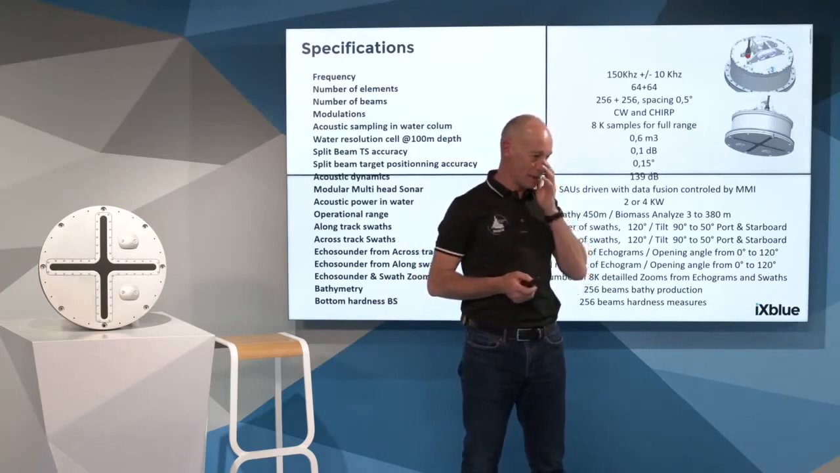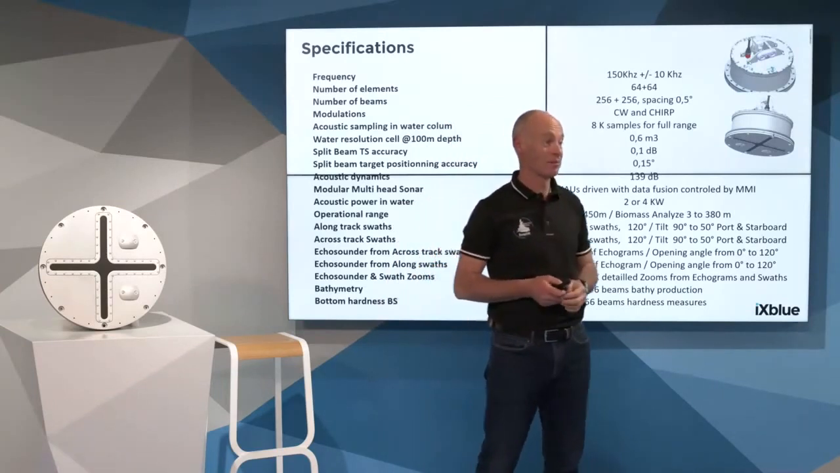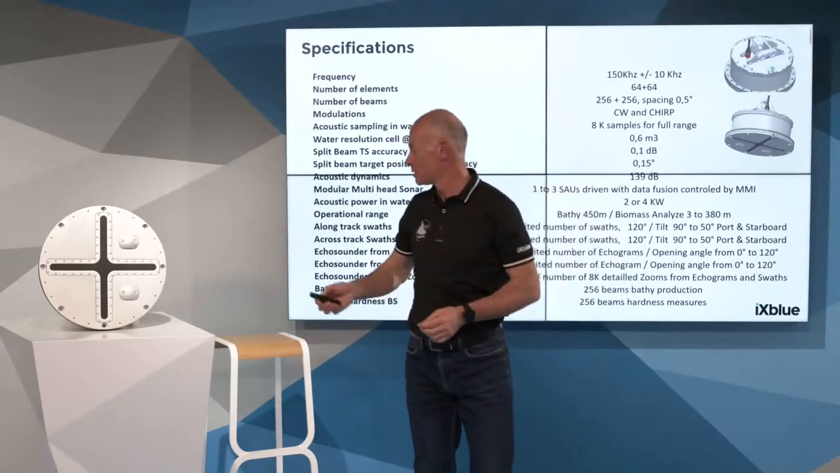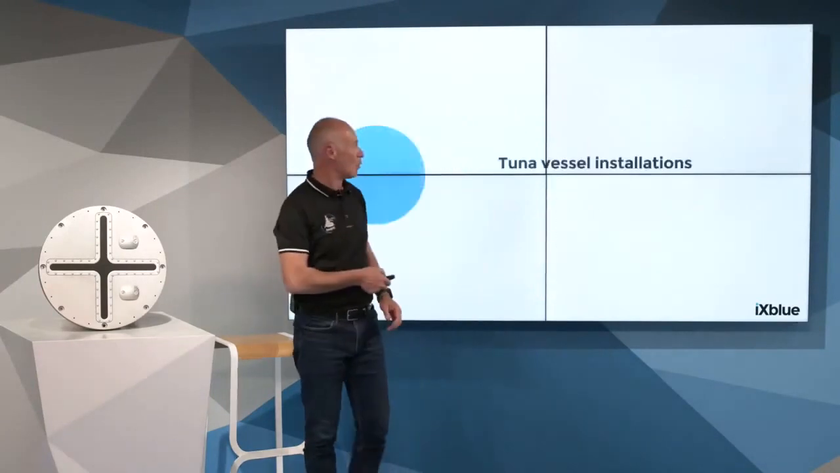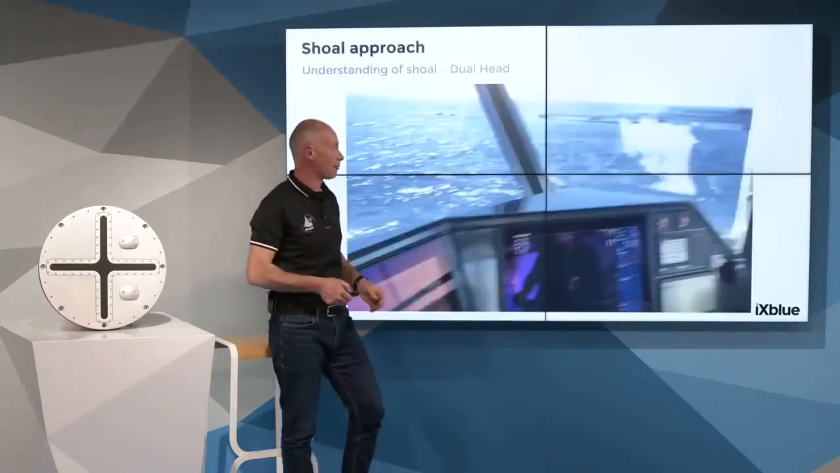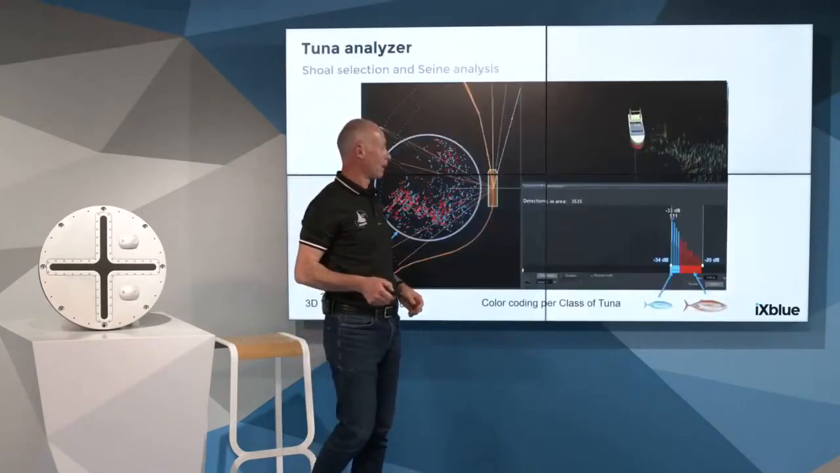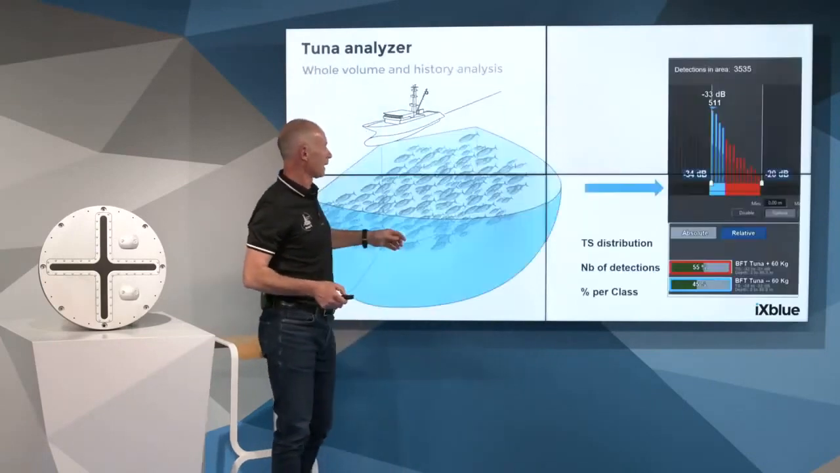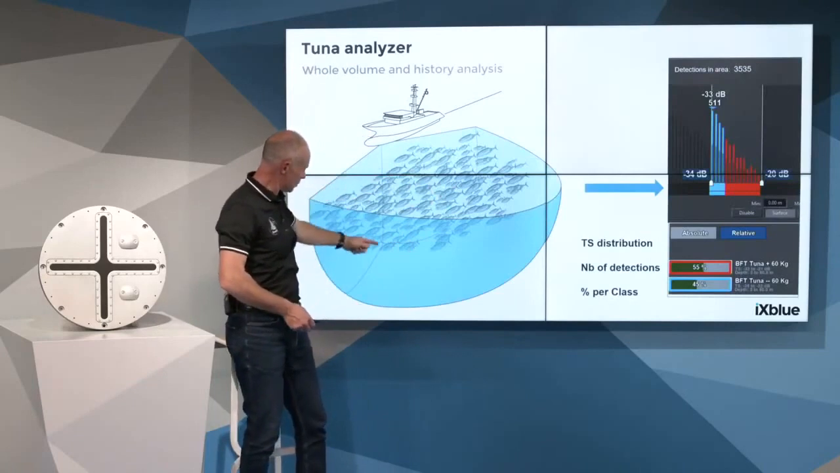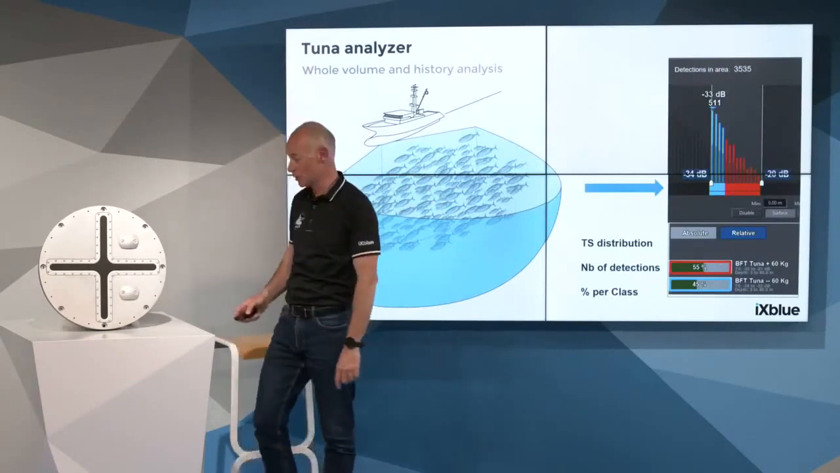Yes, can we detect under the vessel? Good question. Remember that we have a 120 degrees beam angle, so it means not only on the side but also below the vessel we are capable to detect.